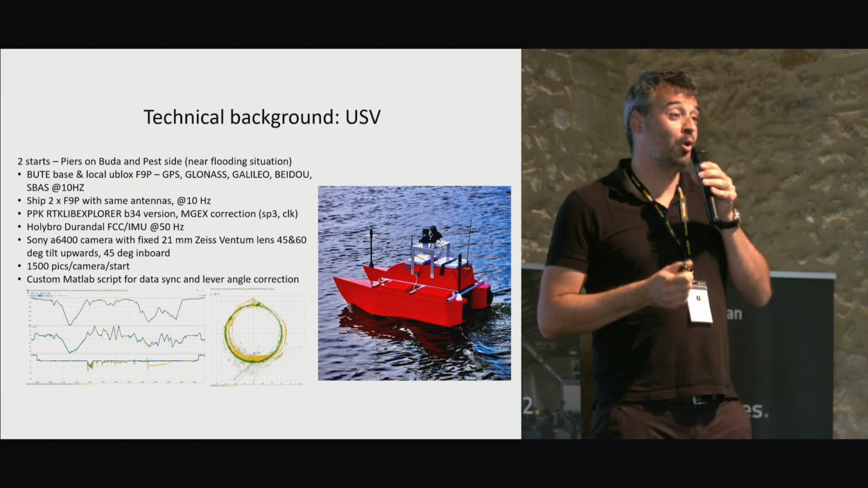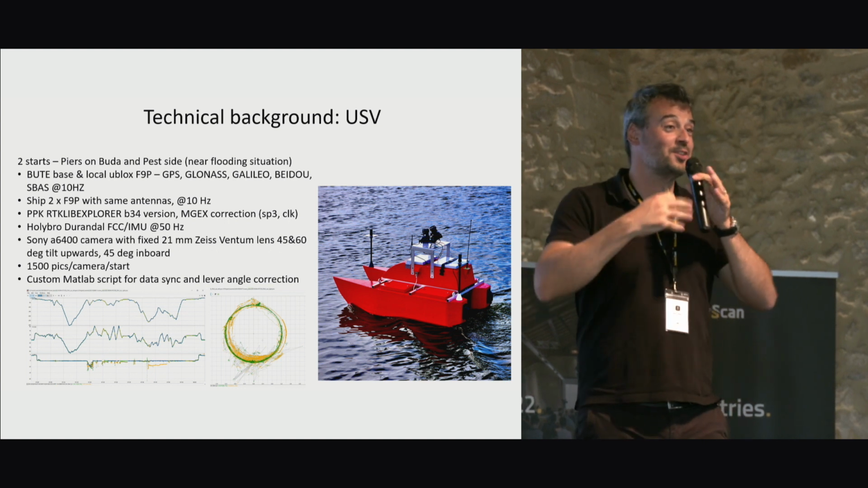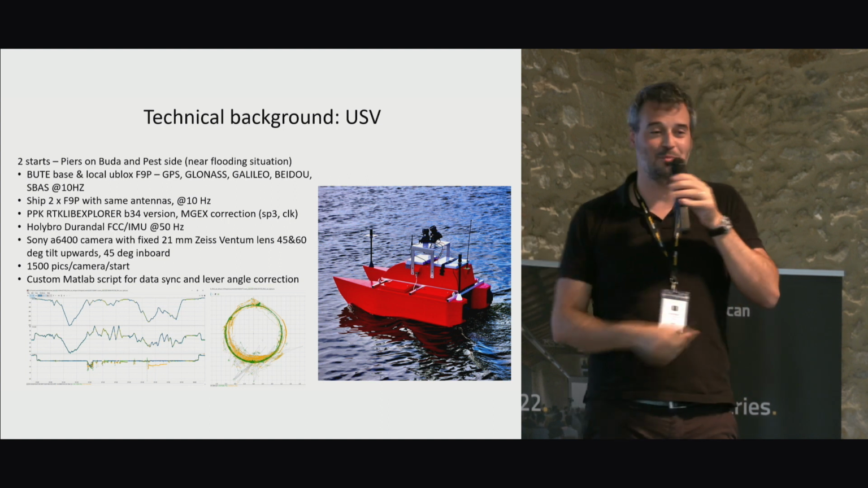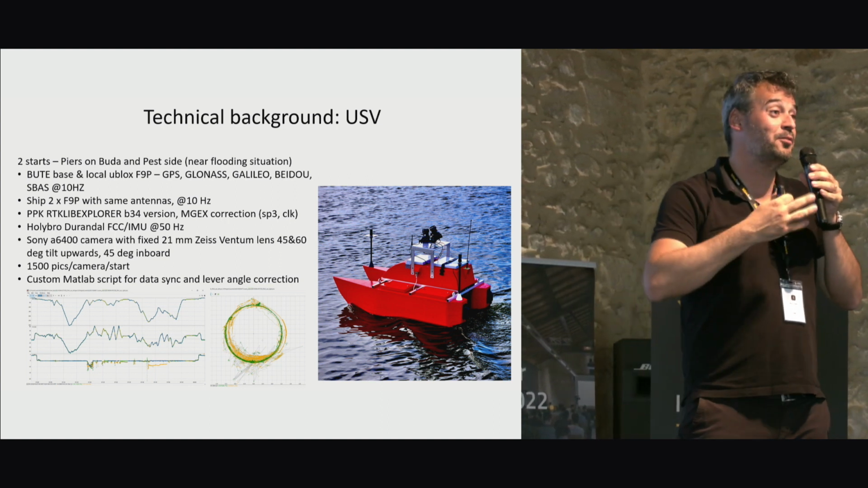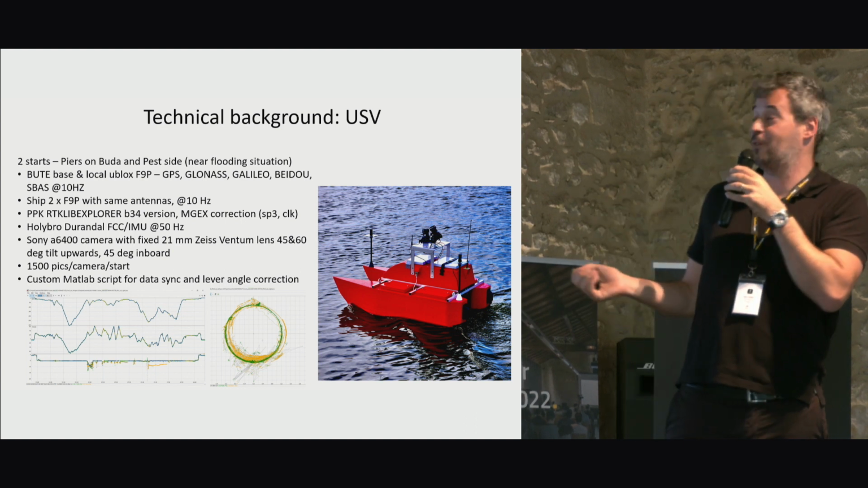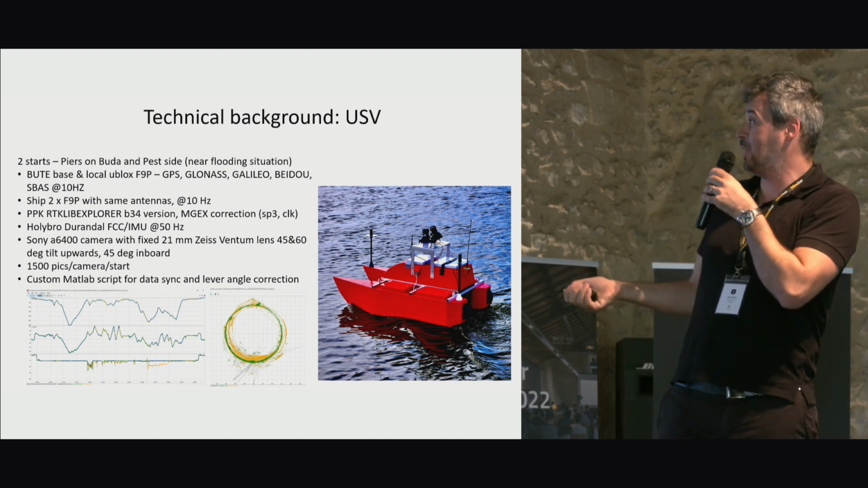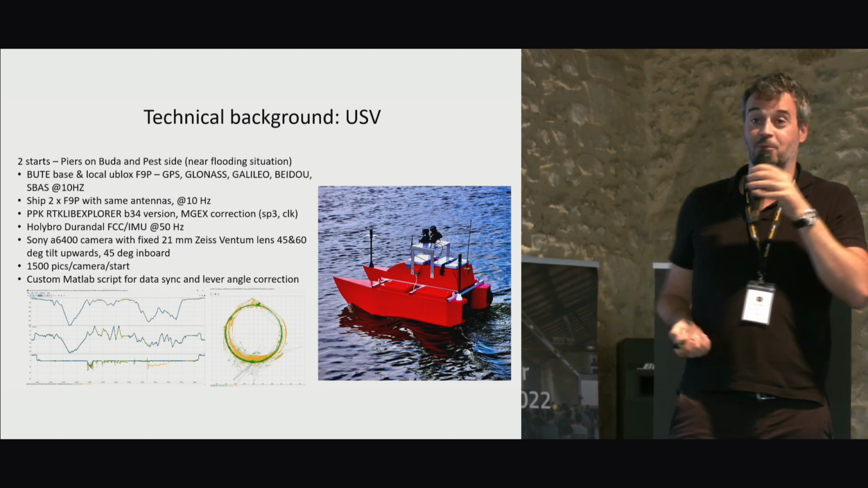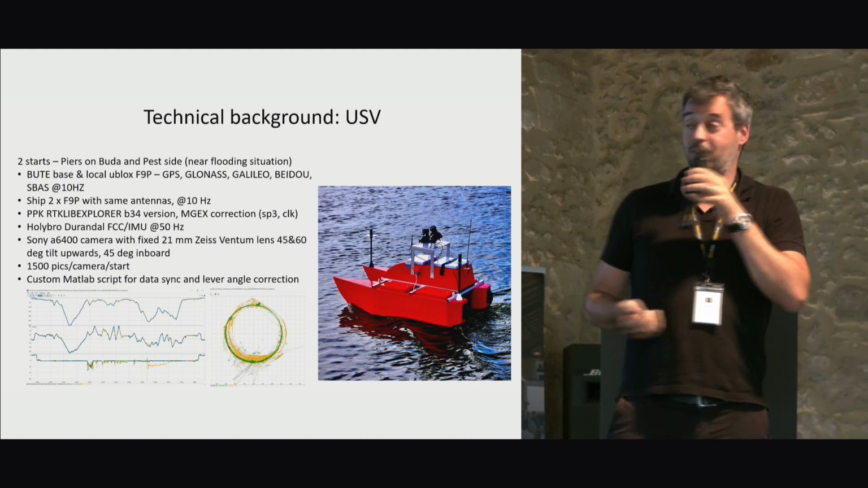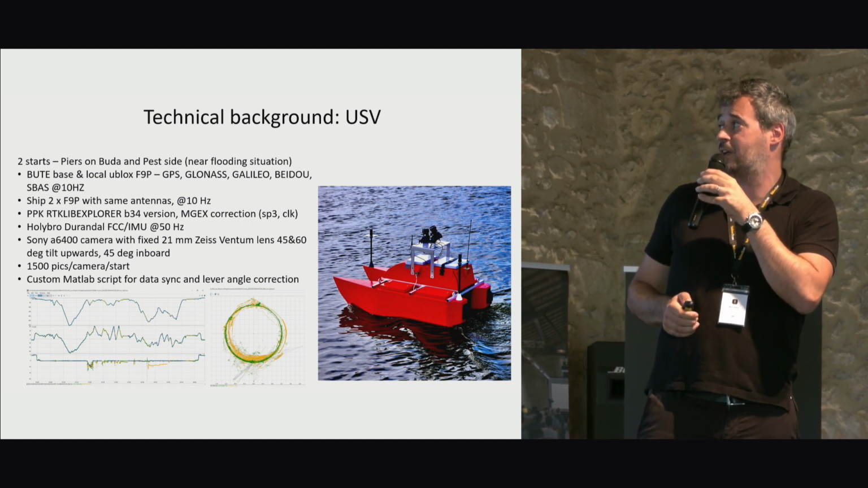A little background about the boat we actually developed. So it looks like something we were tailor making, and it is actually a tailor-made boat. And because of that, the workflow is not that developed. What we were saying is that let's have 2 cameras pointing upwards in kind of a cross-pattern situation. We have a flight control computer which is providing inertial data, and we have the 2 GPS antennas there.